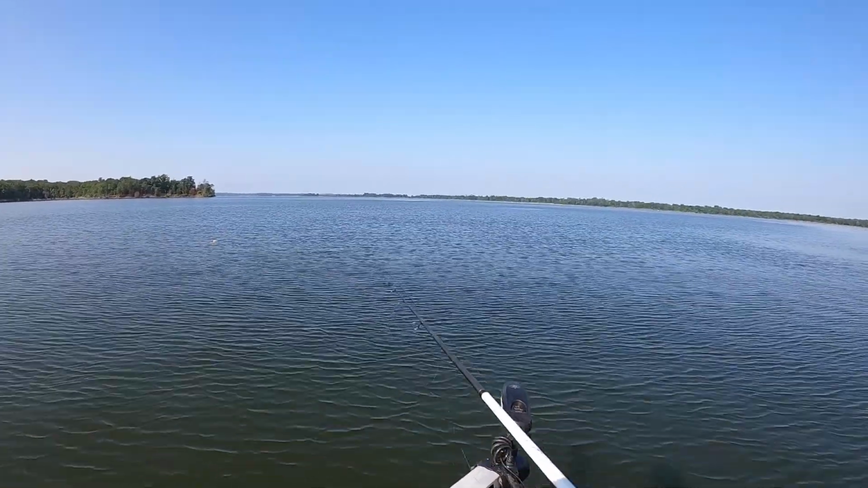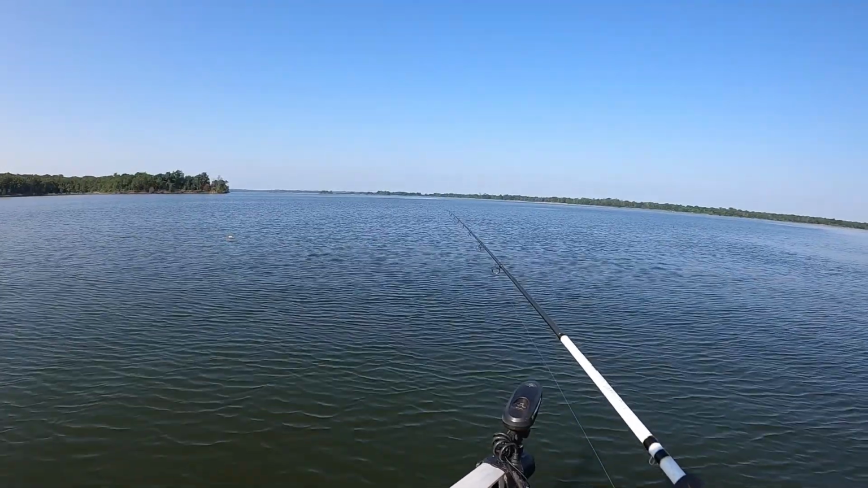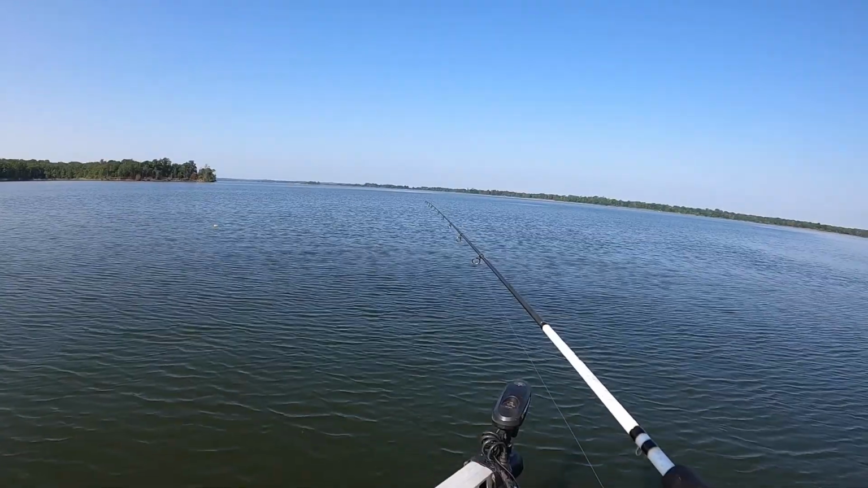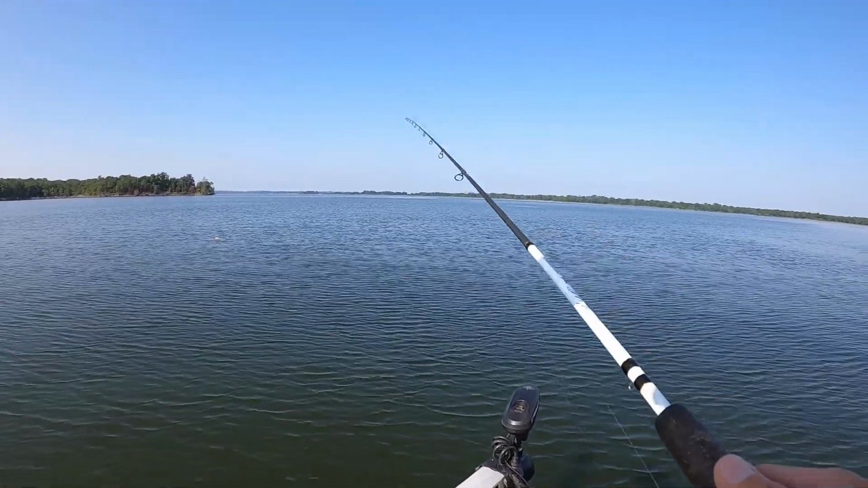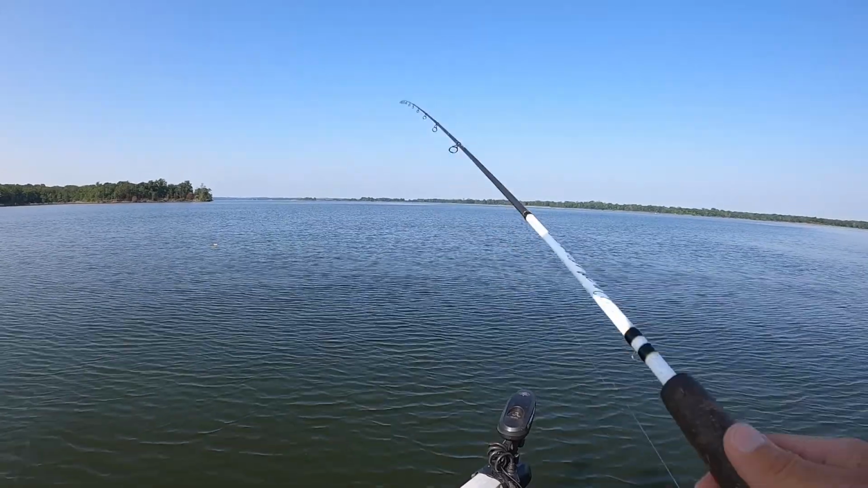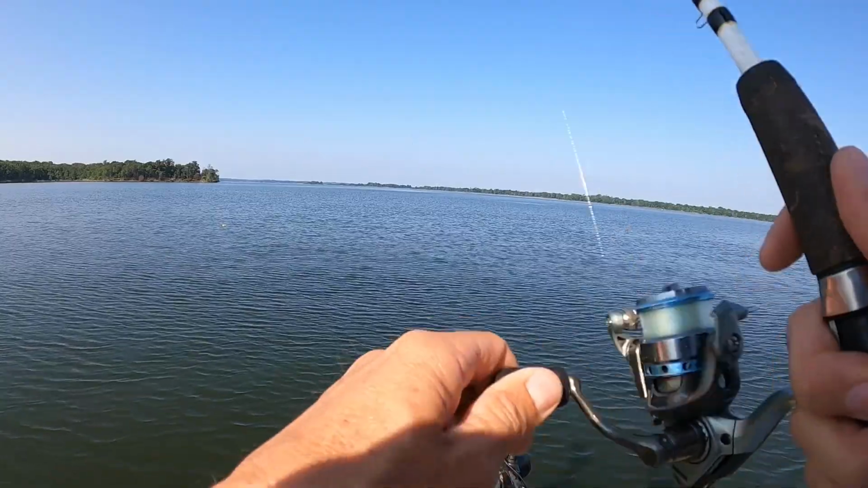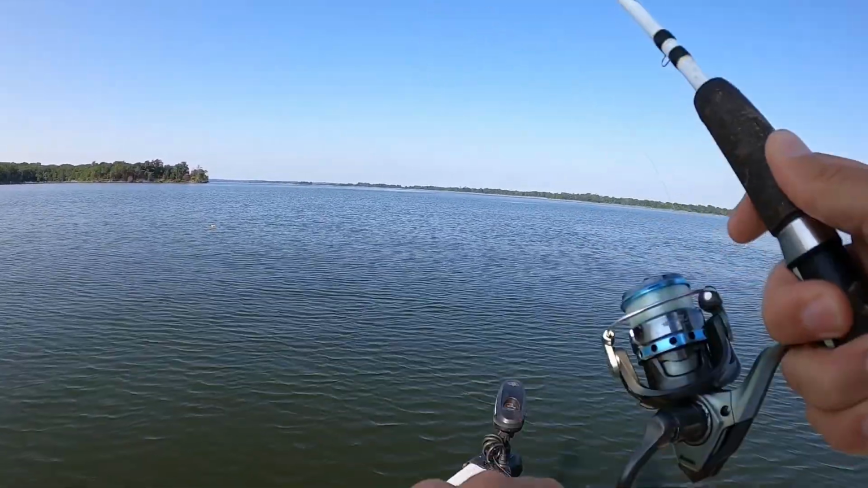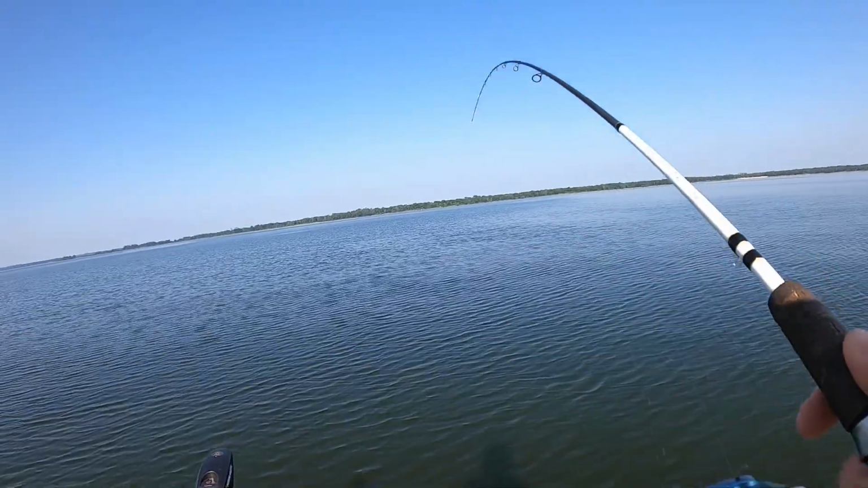You know, crappie sometimes will be set up on a certain spot within the brush pile. And if you don't make a cast right in that particular area, you may not get any bites. So every time you approach one, you want to make multiple casts, and then once you get a bite, and oh, there was something. I got something here. Once you get a bite, you want to make sure you throw in that same vicinity.